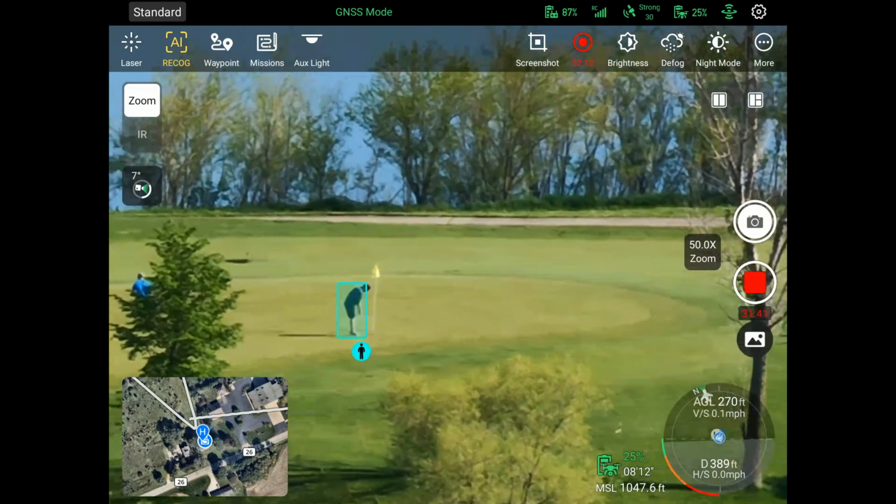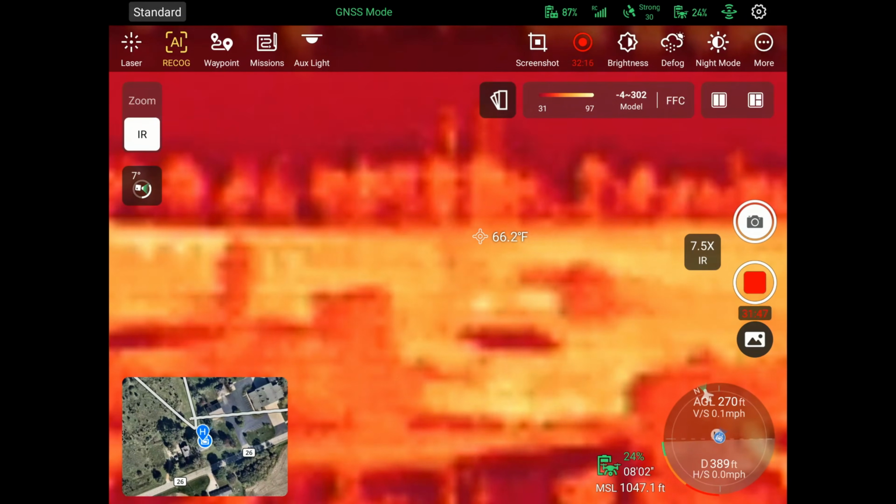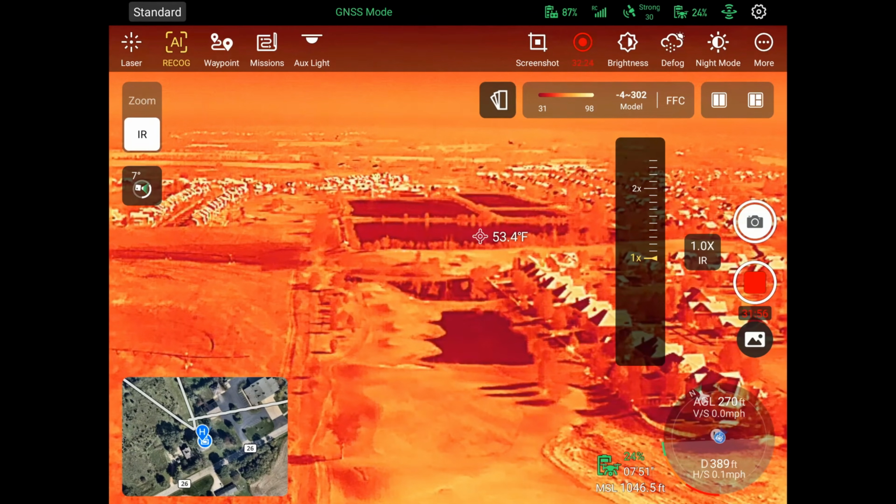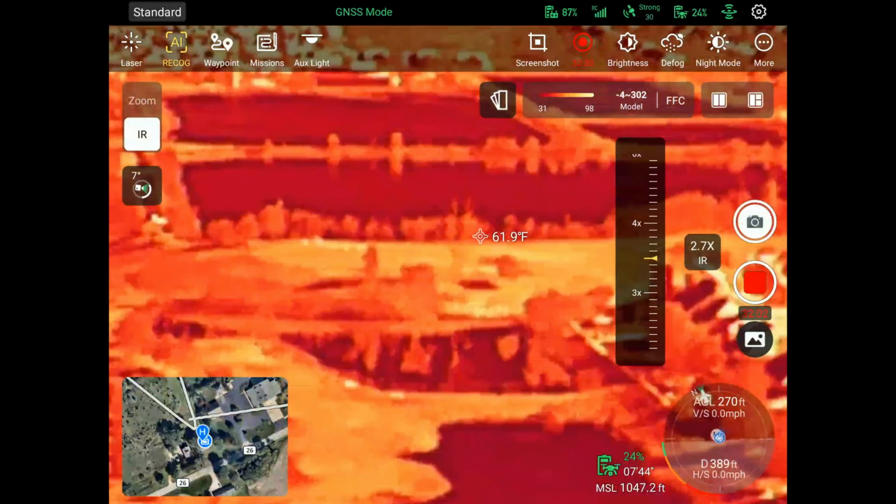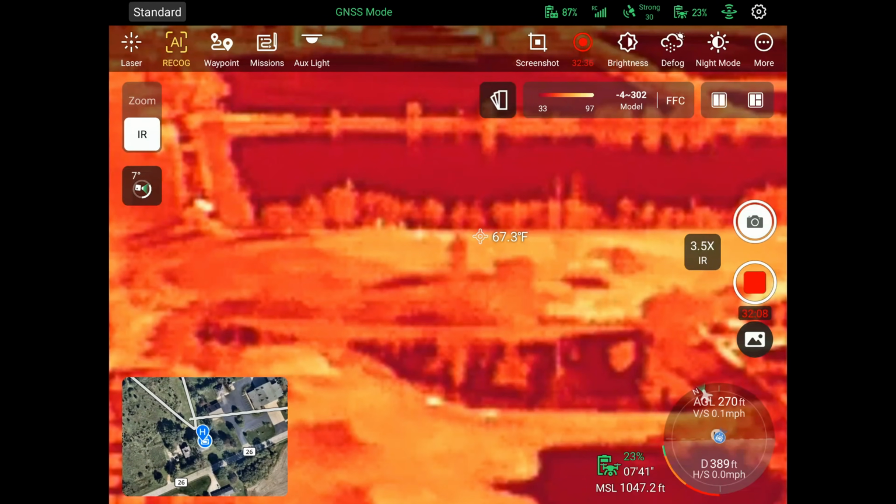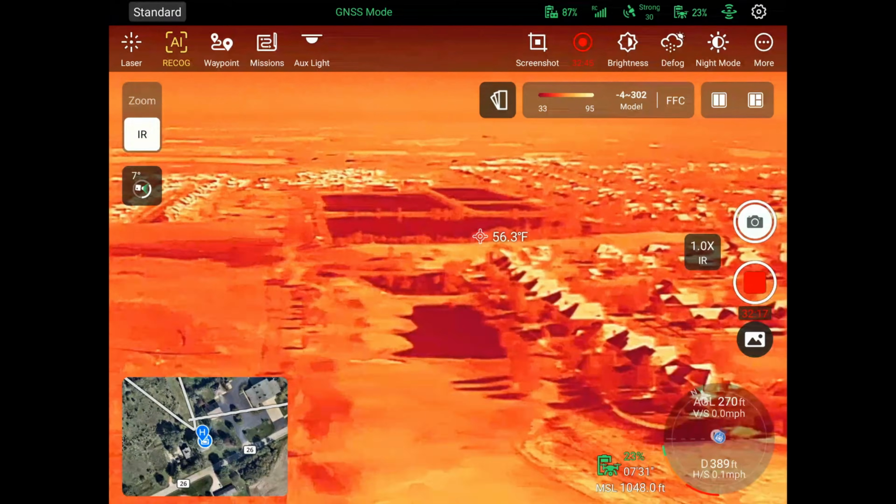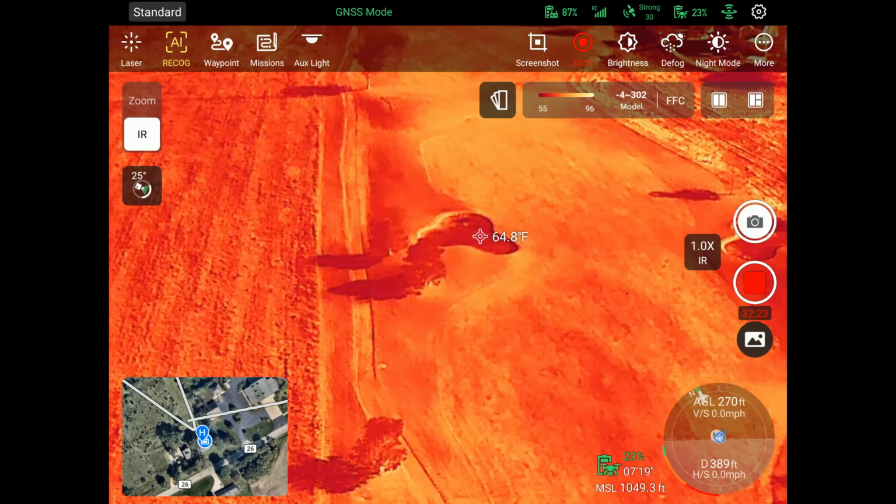And let's see what the thermal looks like from here. It looks horrible. That's because it's all the way zoomed out or zoomed in. All right. Let's see. Can I see those guys? I can barely, but it's like blocks. So that's way too far, obviously, to use thermal. You can see it on the houses and things. You can see the heat on the top of the houses. It is sunny out right now. Back into the zoom.